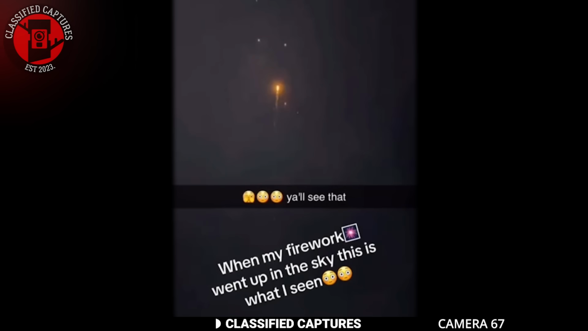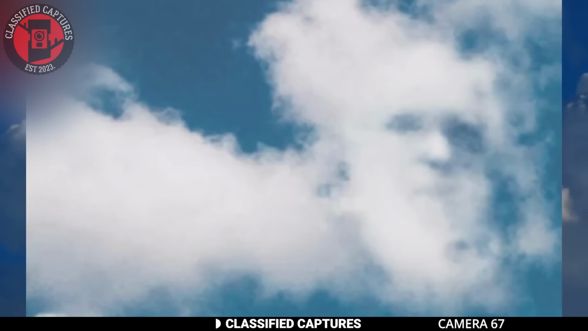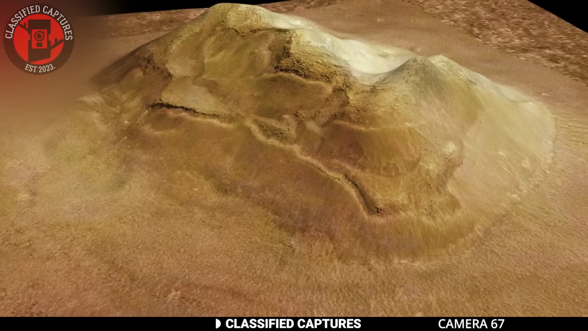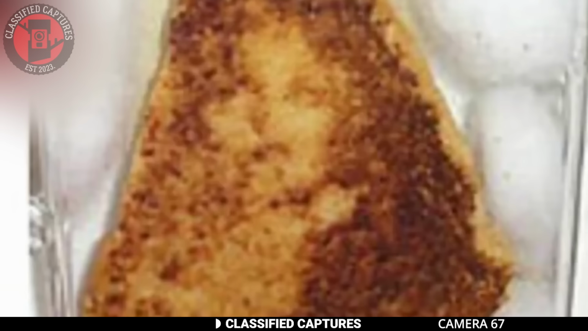For those unfamiliar with the term, pareidolia is a psychological phenomenon where people perceive familiar patterns such as faces, animals, or objects in random or unrelated stimuli. It's a tendency for the brain to interpret vague or abstract forms as recognizable shapes. For example, seeing a face in the clouds, a human figure in a rock formation, or a shape resembling an animal in tree bark are all instances of pareidolia. This occurs because the human brain is wired to identify patterns for survival, especially faces, making it a common and natural cognitive response. I also believe that's what could be going on here. But perhaps that's just me. What do you guys think?